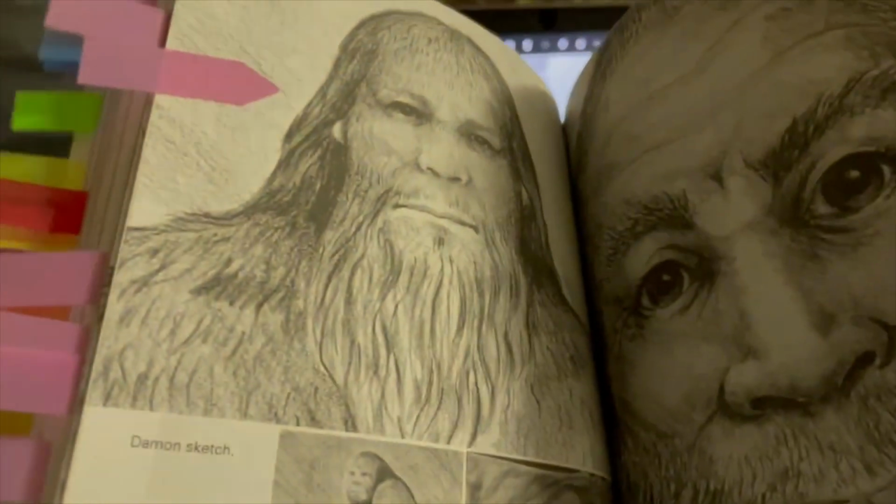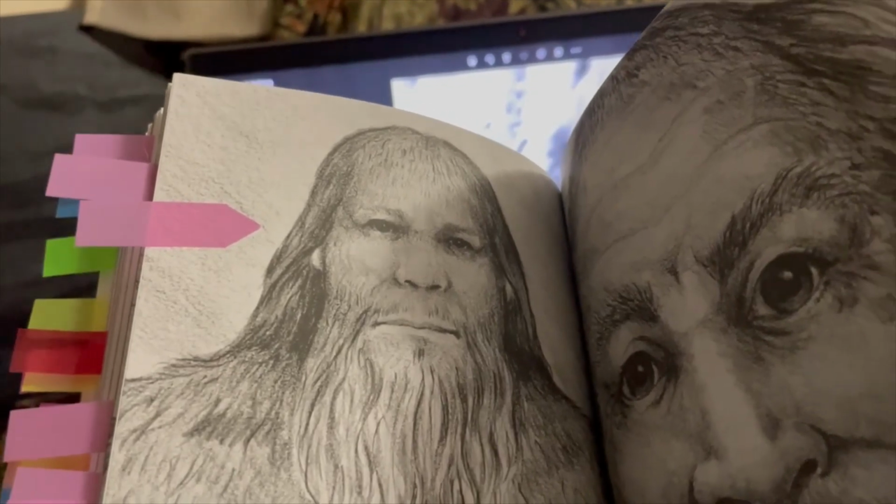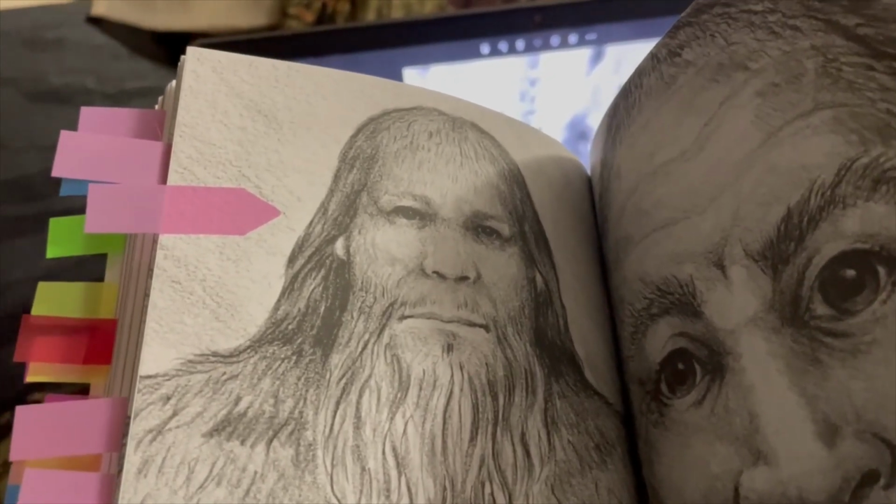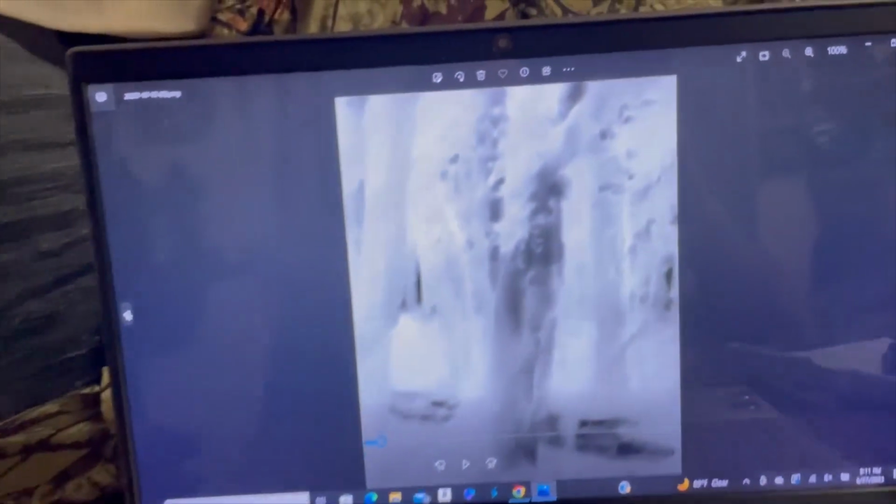Unless this is a Native American, like an old Indian shaman that's wearing an animal skin over him, over his arm and shoulder. And then too, I'm trying to picture if he had his hair pulled back into a ponytail, then would the hair on top of his head look similar to that?